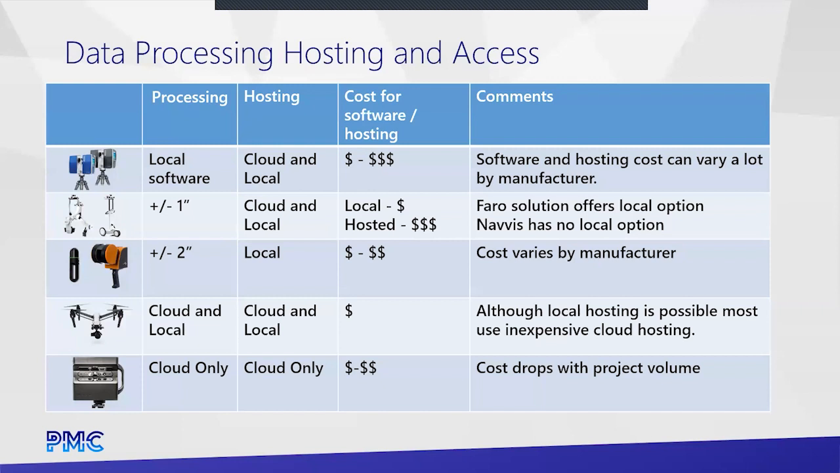The one thing I didn't cover in here that I'll cover really quickly is the hardware cost. The terrestrial units have a pretty broad spectrum of cost, starting at maybe upper $20,000 per unit to some of the highest end units that can still come in at 100,000 and up, depending on what you're doing with them and how specialized they are. The Naviz mobile units, you're going to be looking at right around 80 to $100,000 to get started.